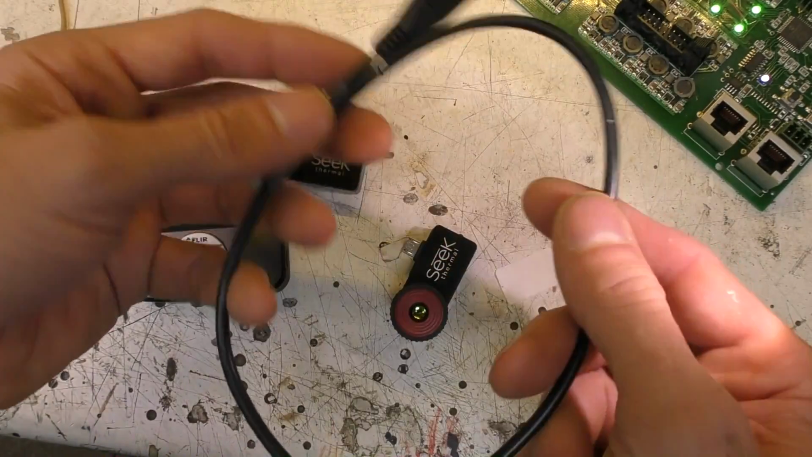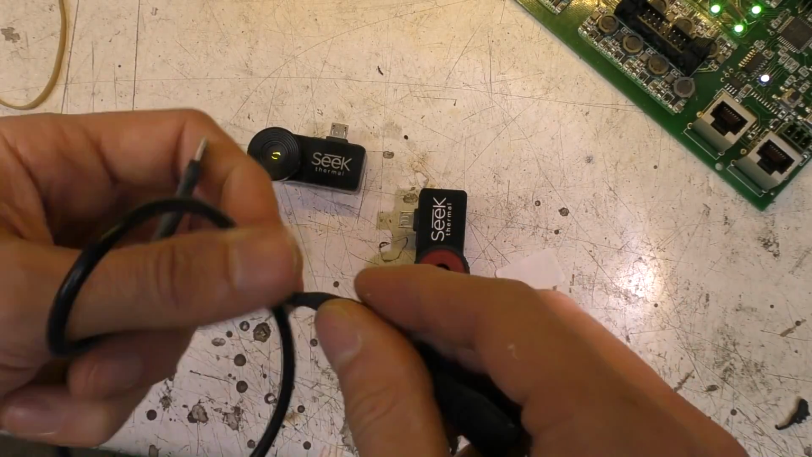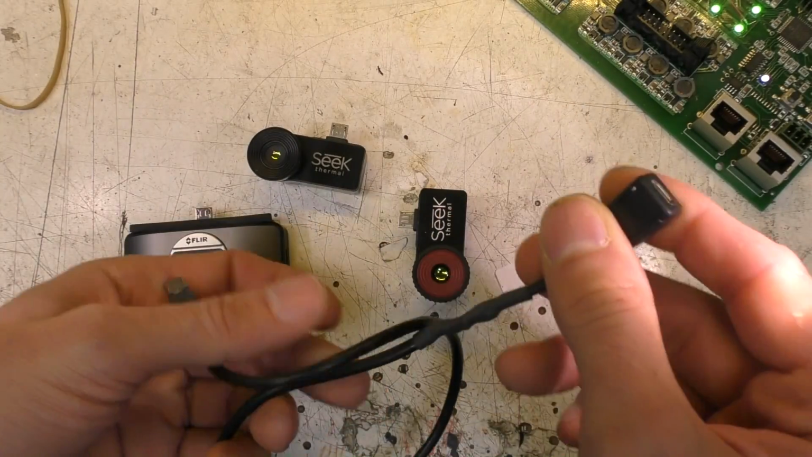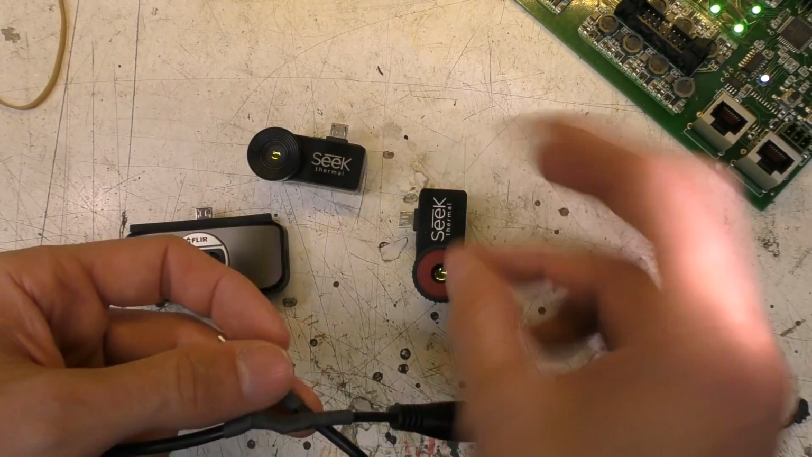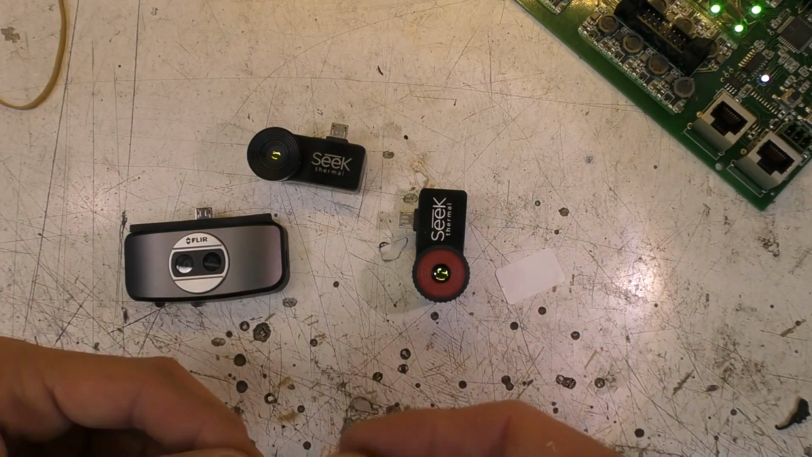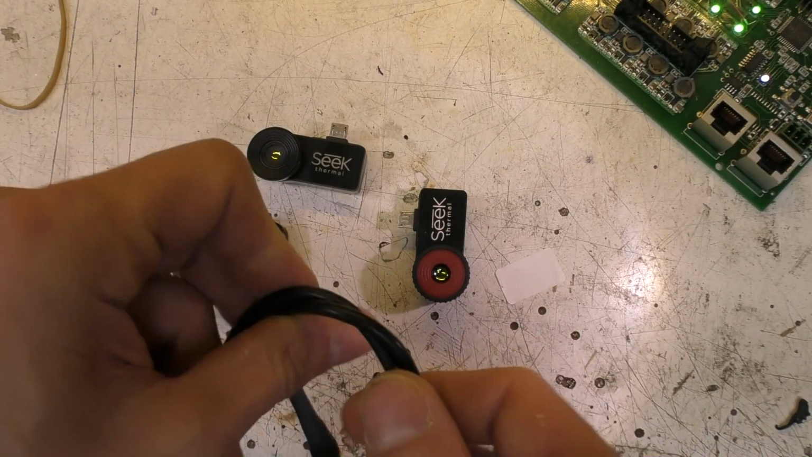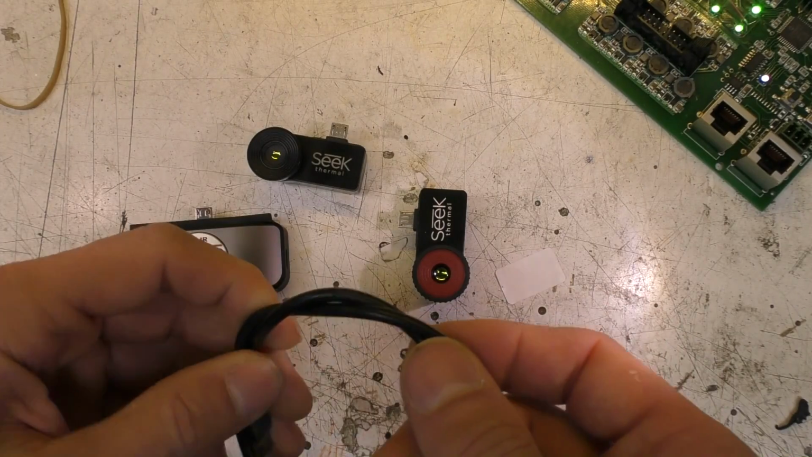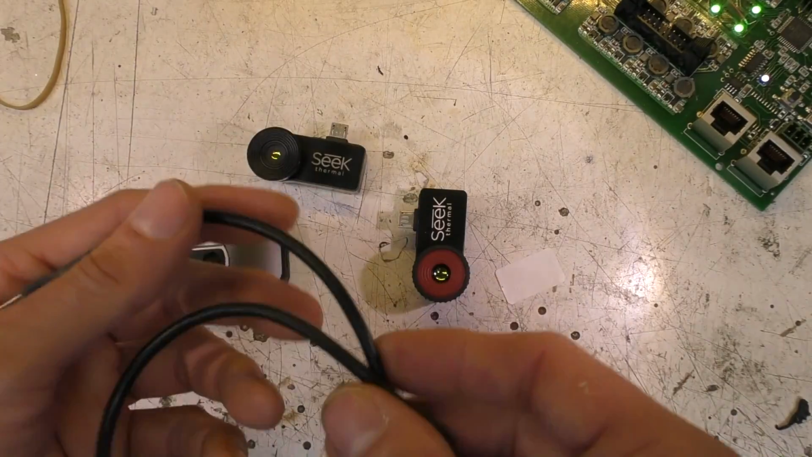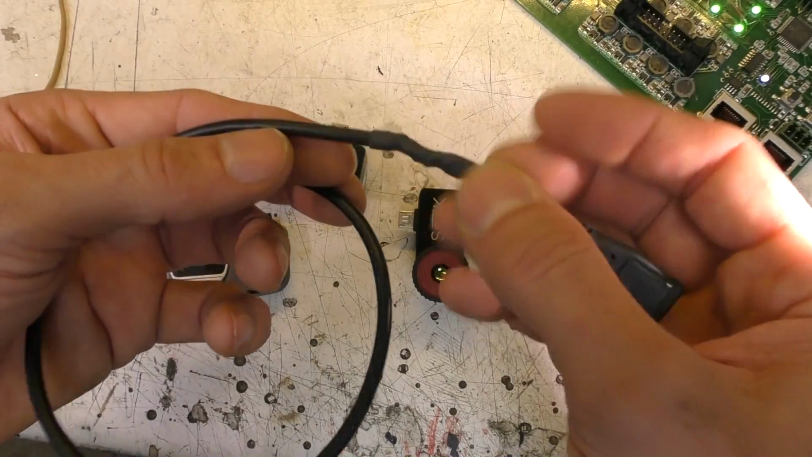Incidentally, I did mess around with extending it. One thing I did notice is that it's very sensitive to power. Just to get it to work over this lead, I had to put a 47 microfarad cap at this end of the cable, because it would power up and work, but as soon as the shutter clicked in, it would crash. So it's clearly quite sensitive to the source impedance of the power, and it was quite difficult to measure the power draw, because it kept falling over because of the extra resistance in the supply lead when I was measuring the current. So you probably can run it, but you need to take a bit of care with some local decoupling.